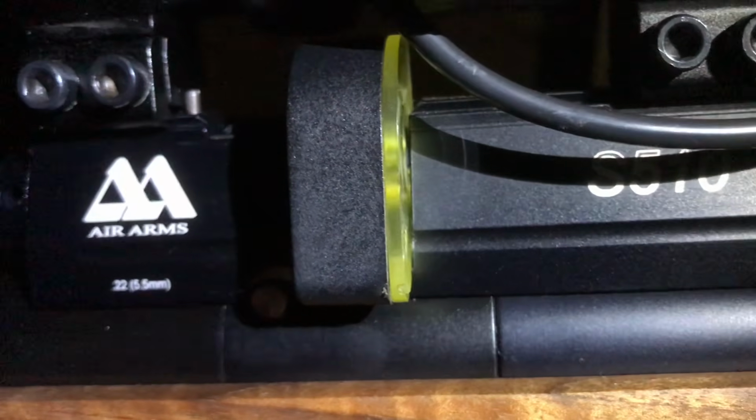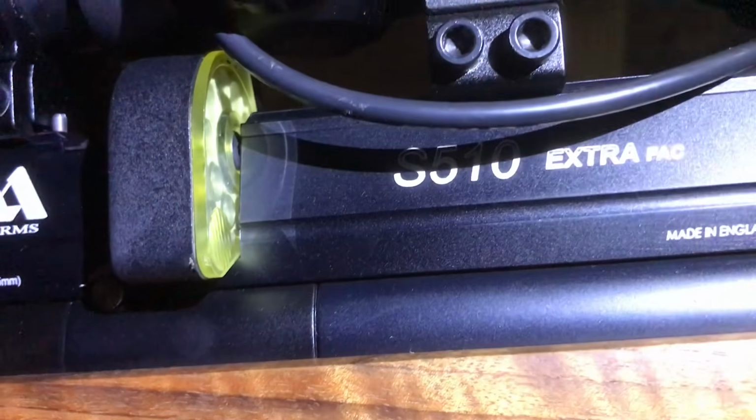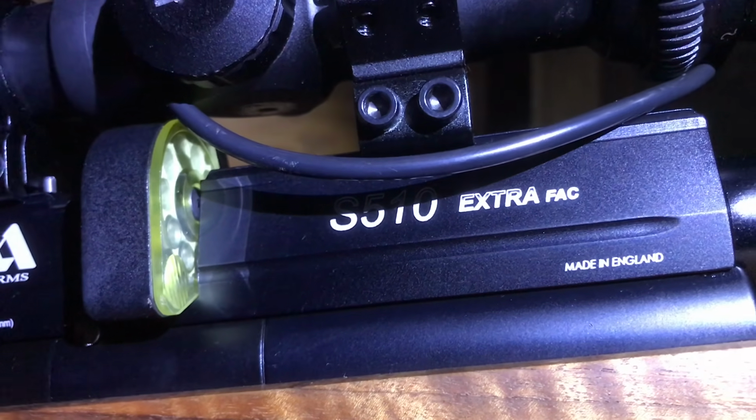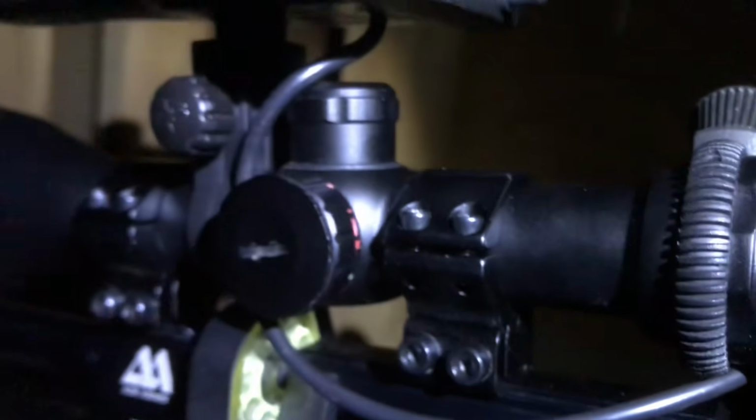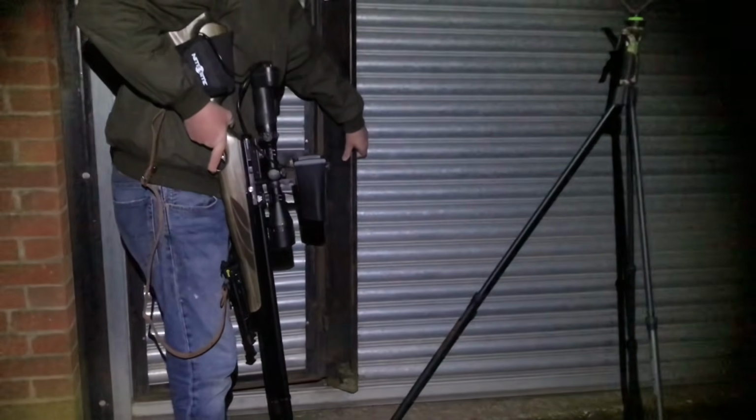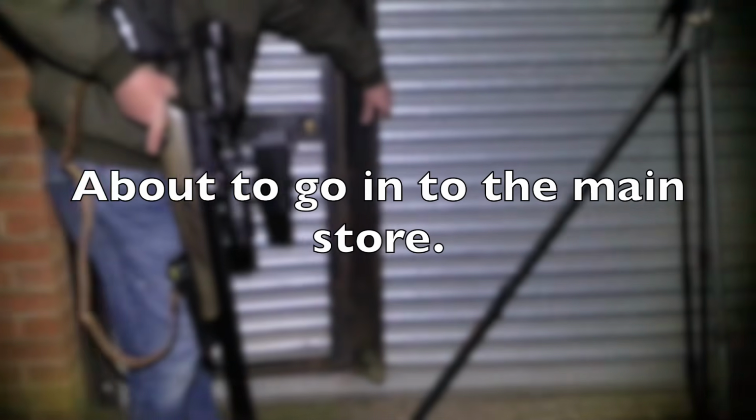Both of the rifles we are using this evening are chambered in .22 caliber, and I know there's a big debate going on about which one's best, .177 or .22, but personally I've used a .22 caliber for the last 17 years and found it to be my preferred choice.